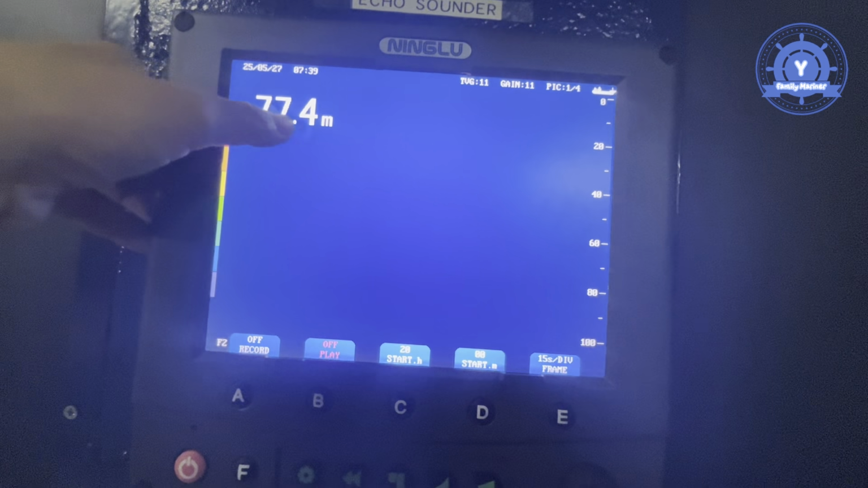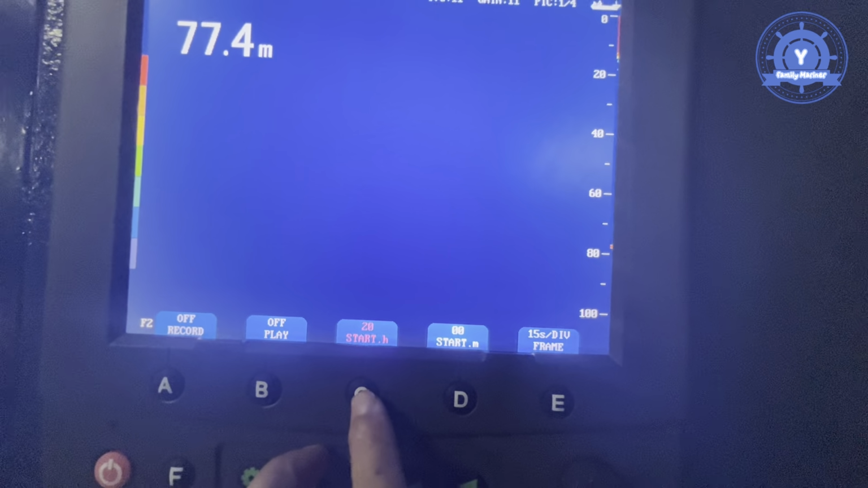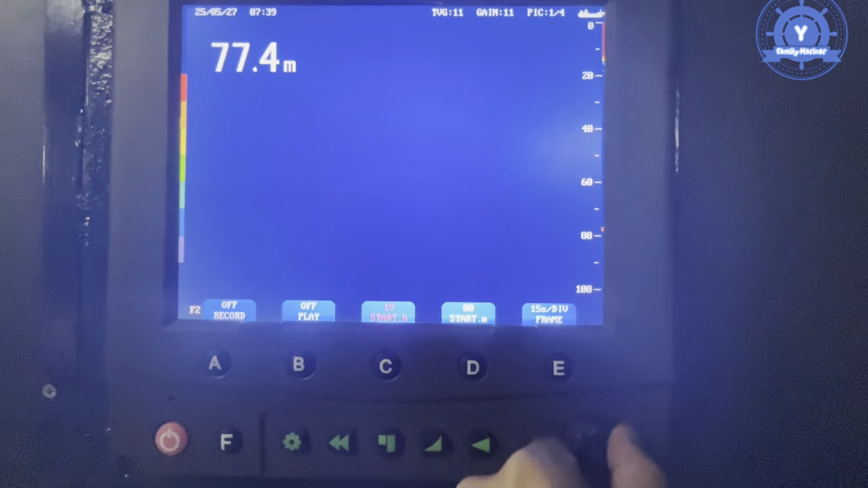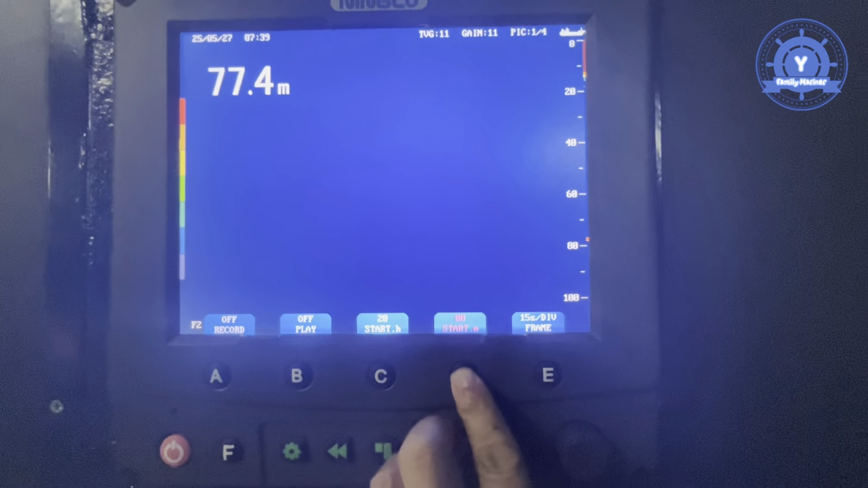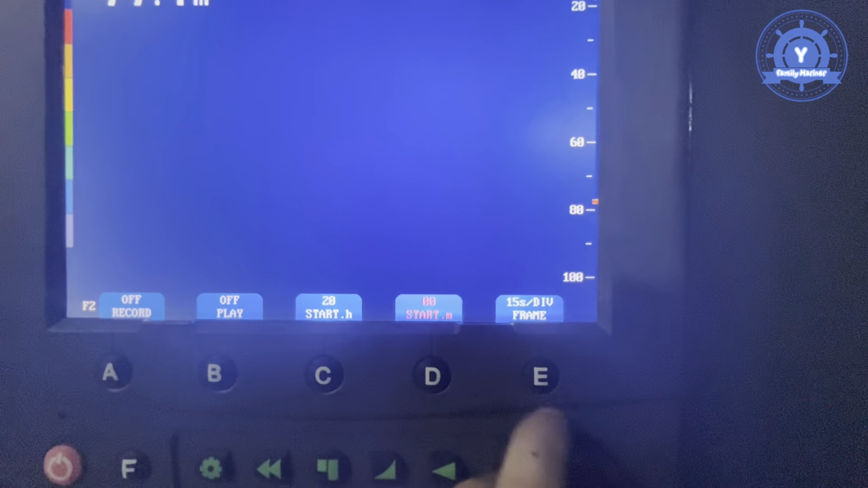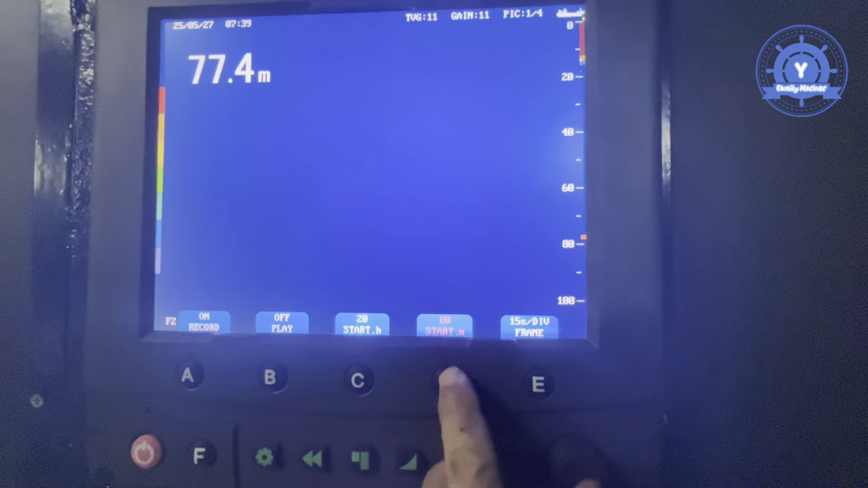You can see that is for dark water, and then the other one is start hour, only the hour you can start, and then you can also adjust this one. You can adjust clockwise and anti-clockwise. The other button is for start minute, you can choose this for the record start minute.